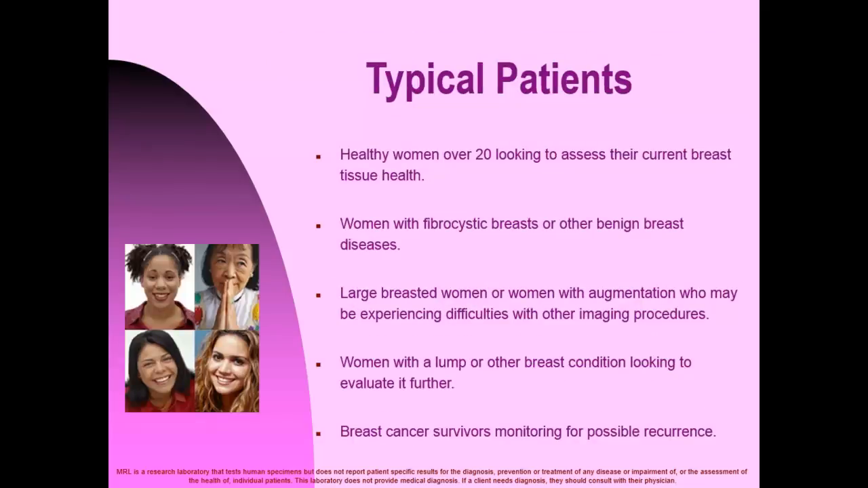Typical patients for breast thermography that are screened: healthy women over 20 looking to assess their current breast tissue health, women with fibrocystic breast or other benign breast diseases, large breasted women, or women with augmentation who may be experiencing difficulties with other imaging procedures, women with a lump or other breast conditions looking to evaluate it further, breast cancer survivors monitoring for possible recurrence.